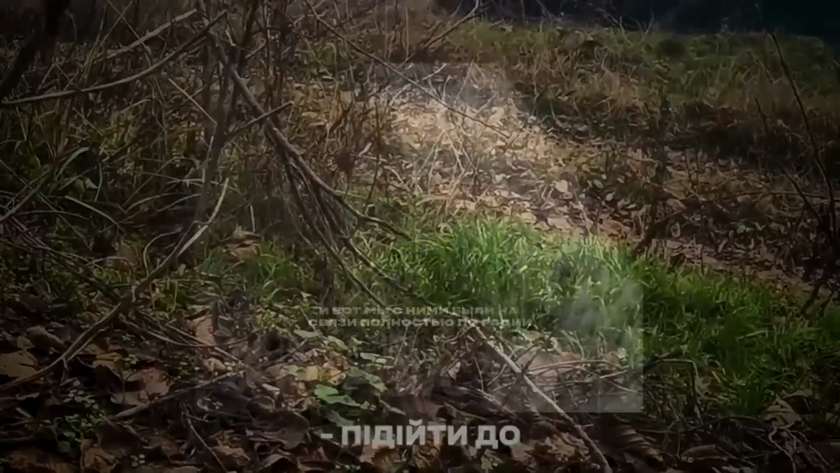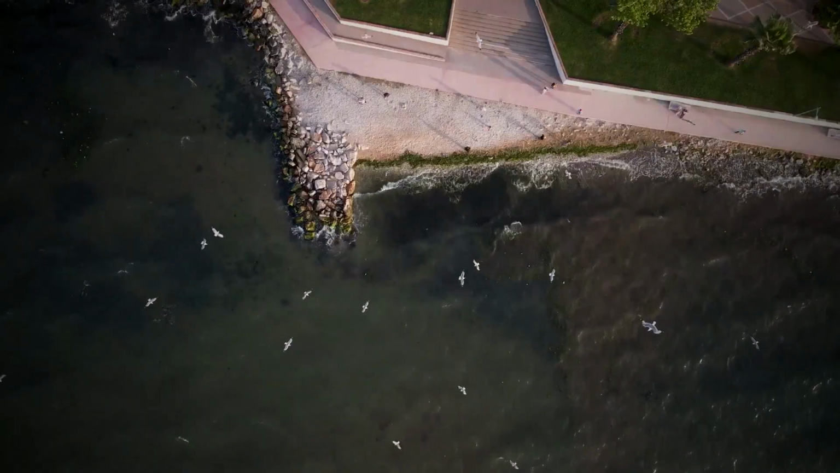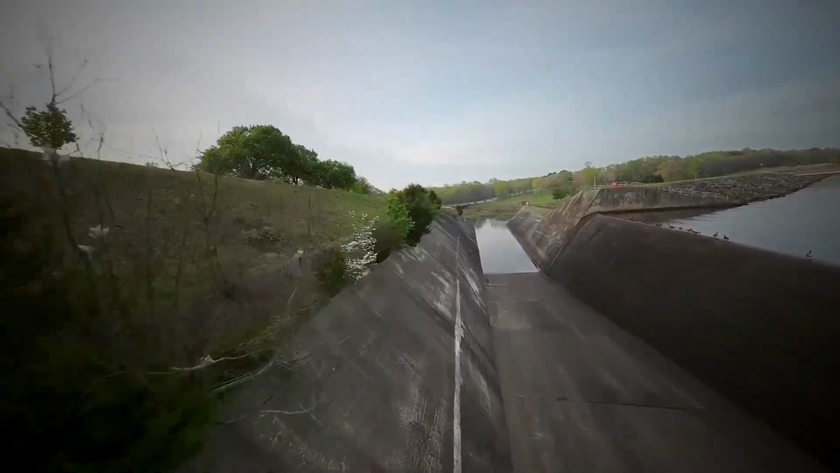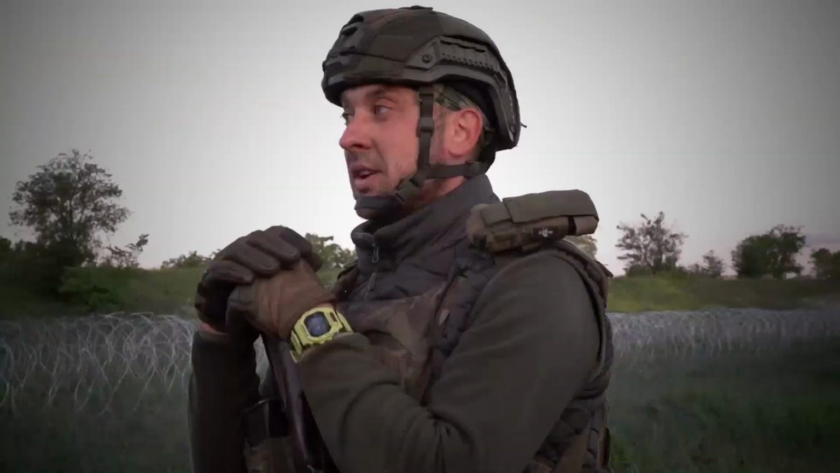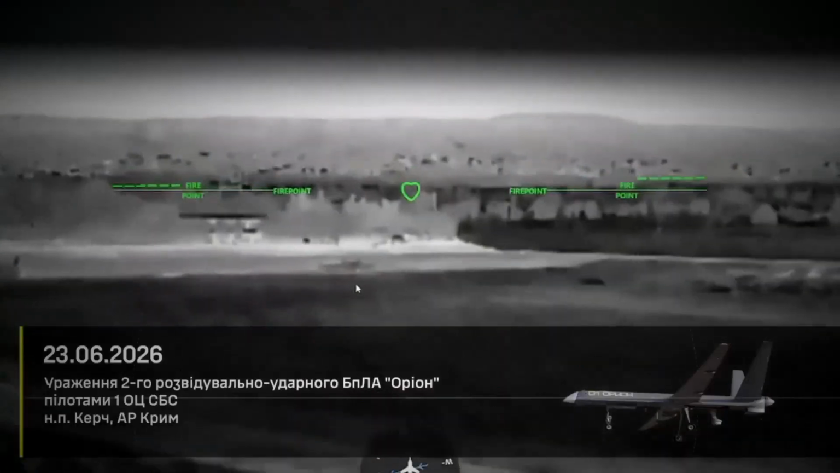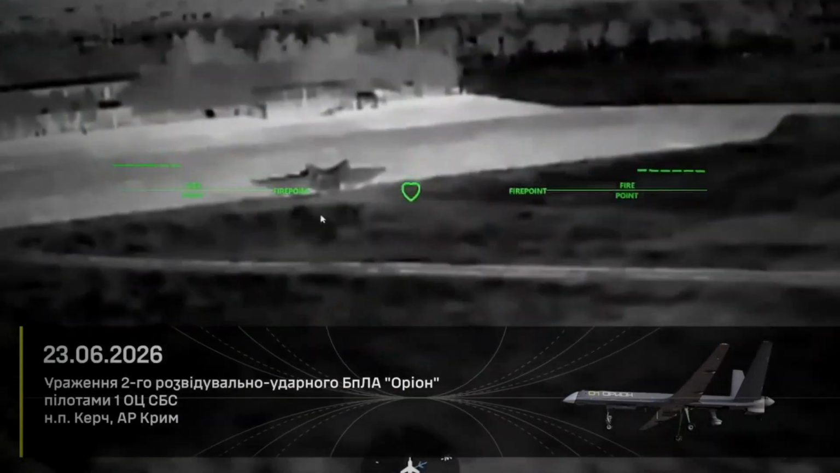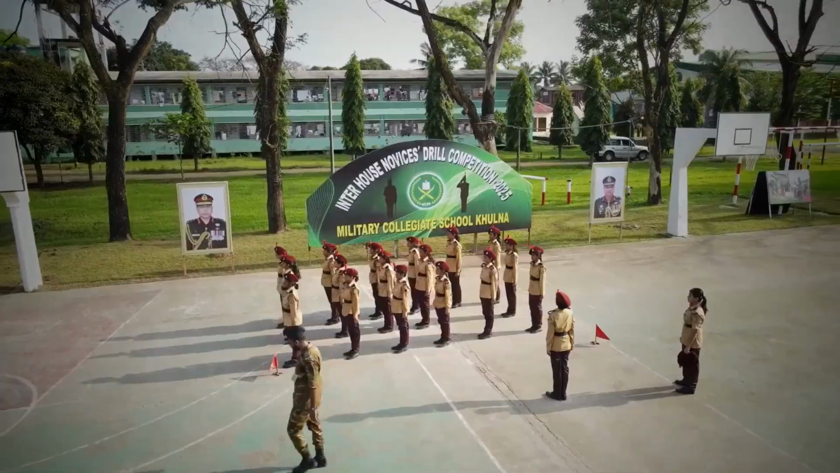The call sign on the drone feed that night was Sokil, Ukrainian for Falcon. 26 years old, a former electrician from Kryvyi Rih, now flying reconnaissance for a unit known across the front as Birds of Magyar. He'd been at this specific cellar for 9 straight overnight shifts, convinced something didn't add up. Birds of Magyar isn't a nickname invented for a video title.